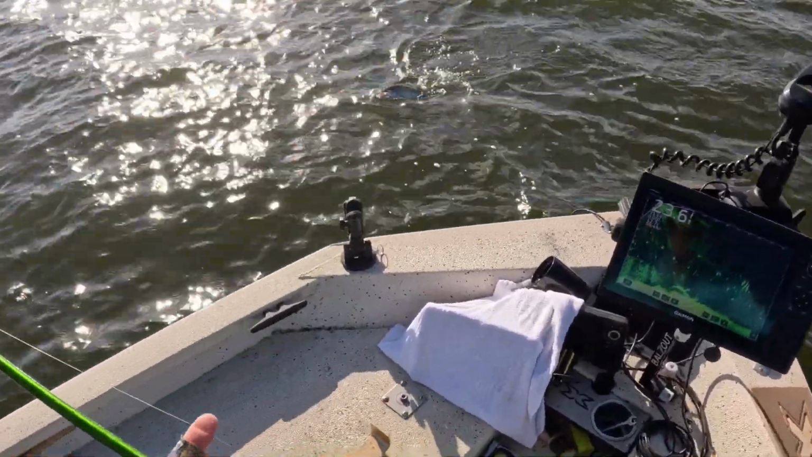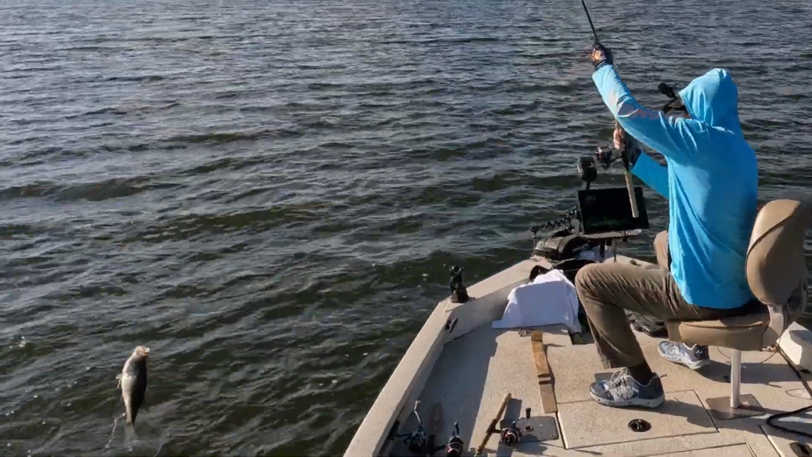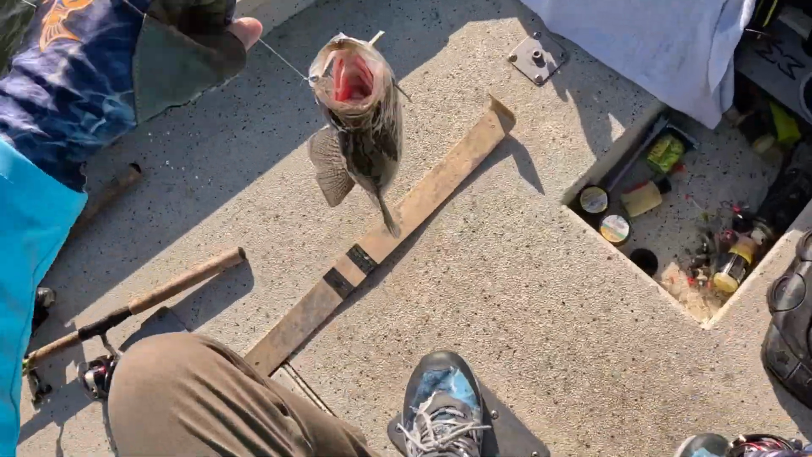He looks small on the screen too. This is a big crappie. Get in the boat. Oh my goodness, look at the size of that toad.